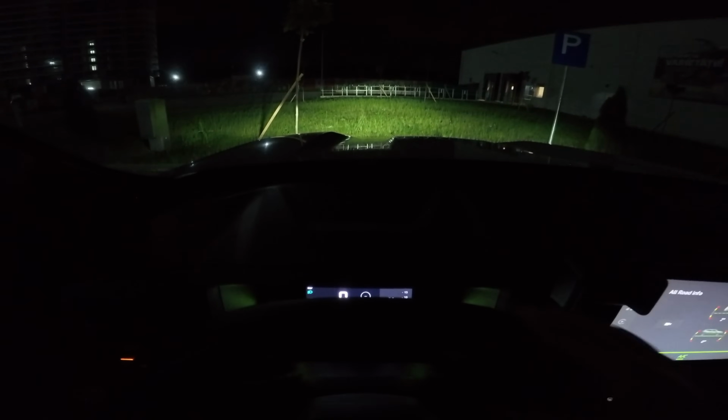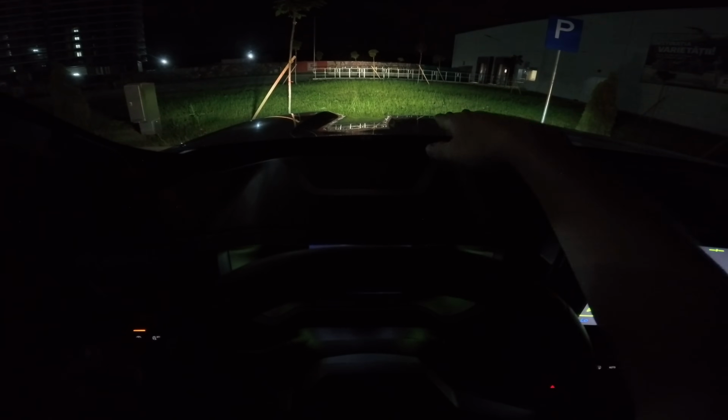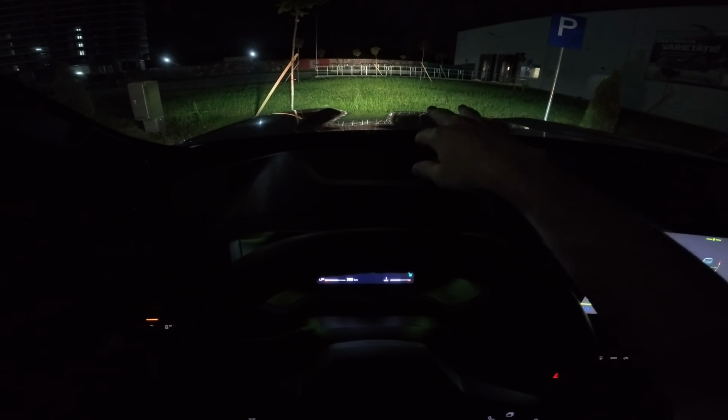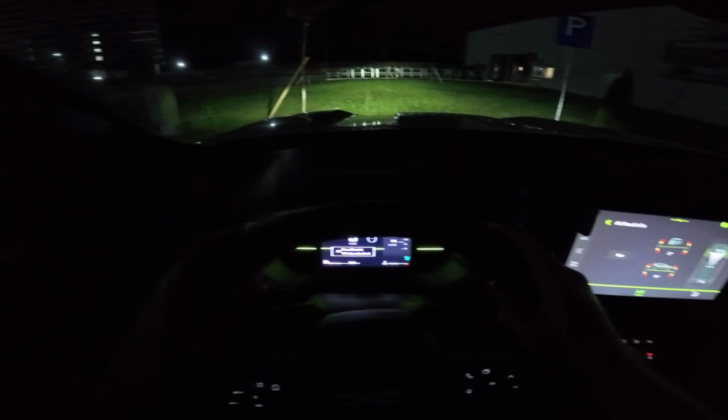And the cool part is, I don't know if you notice, but when you turn on the high beam, the low beam with the white light will also go a little bit higher, and then the colors are mixed together and you see a nicer, brighter view a little bit higher as well. Now, cool, man, really, really cool.